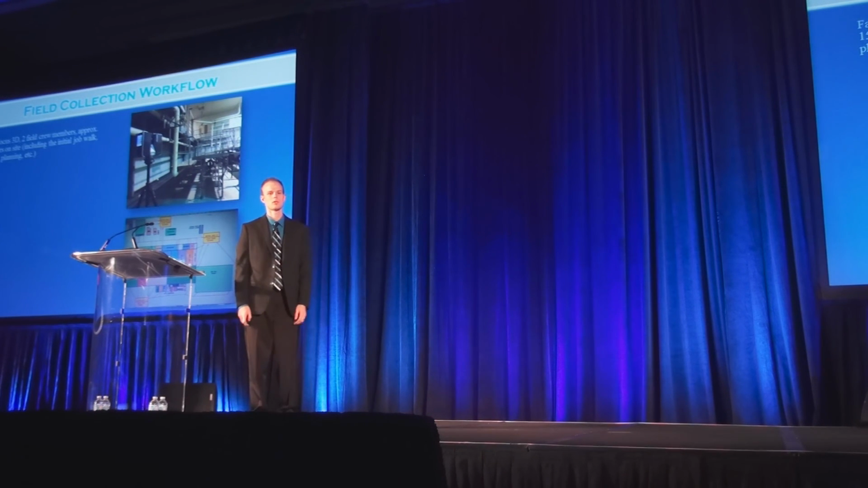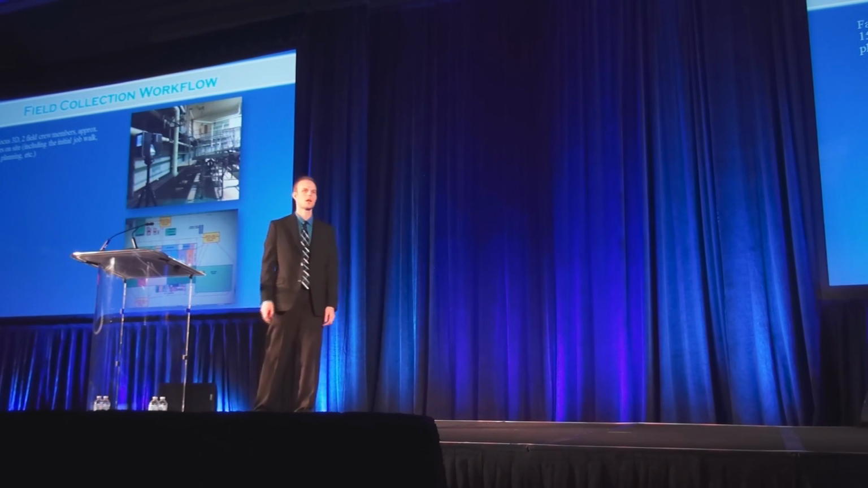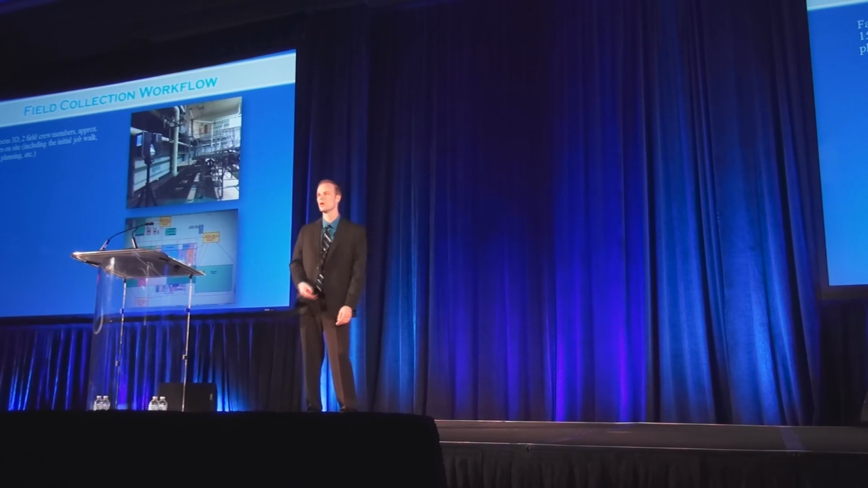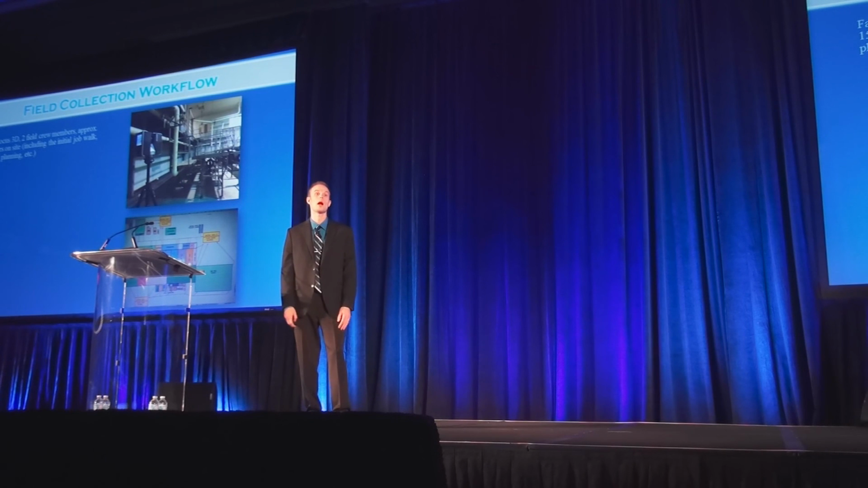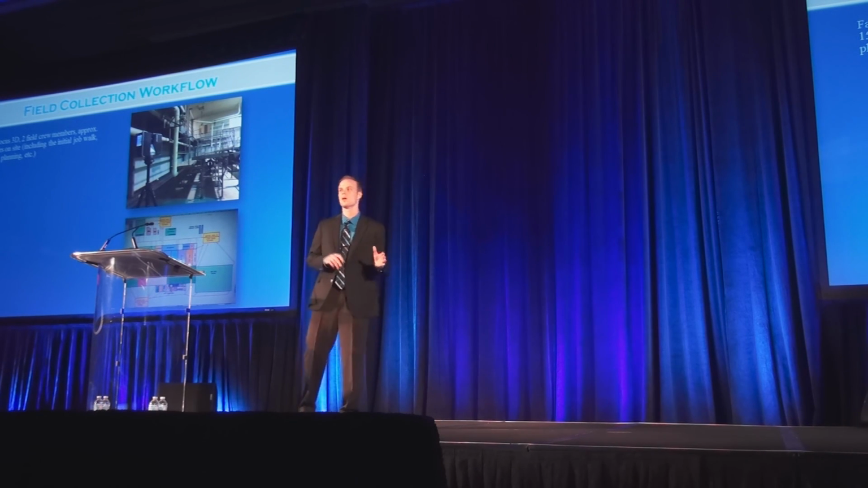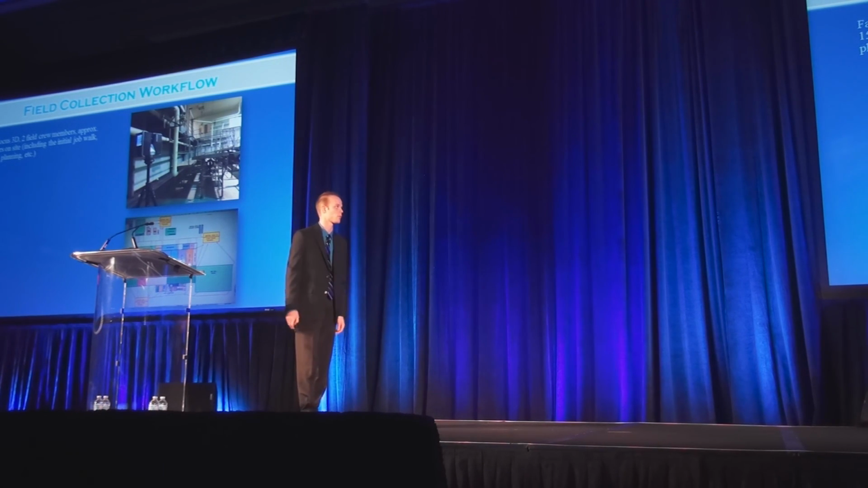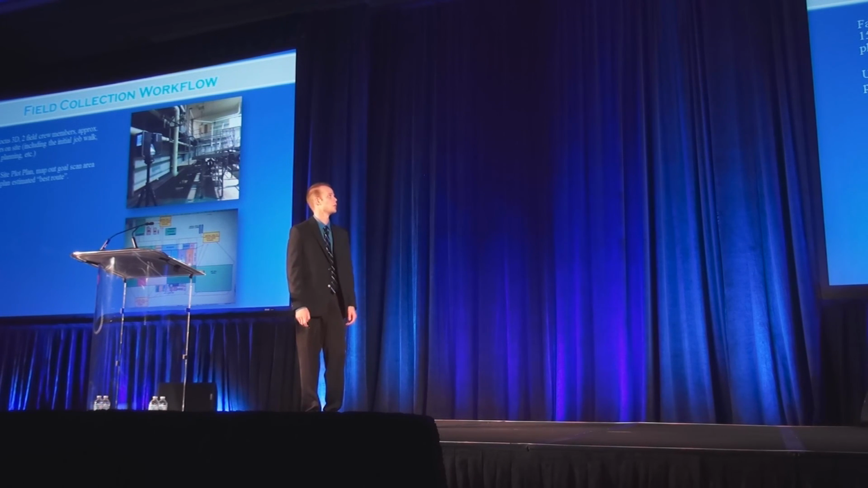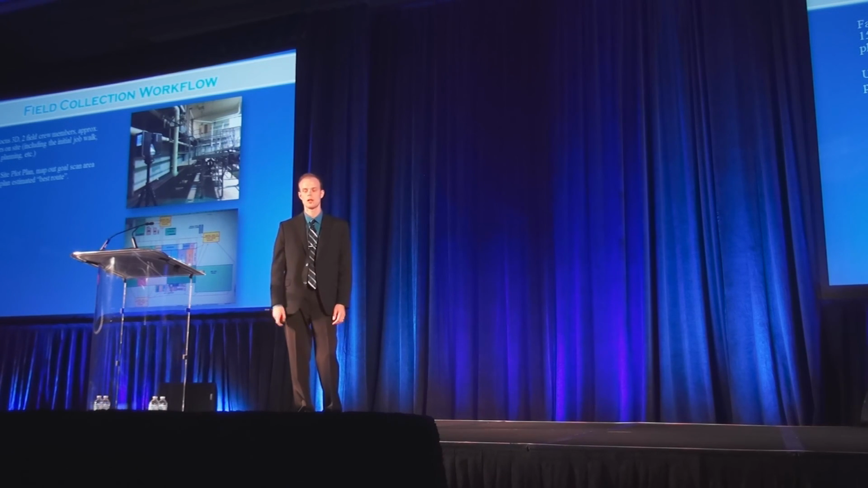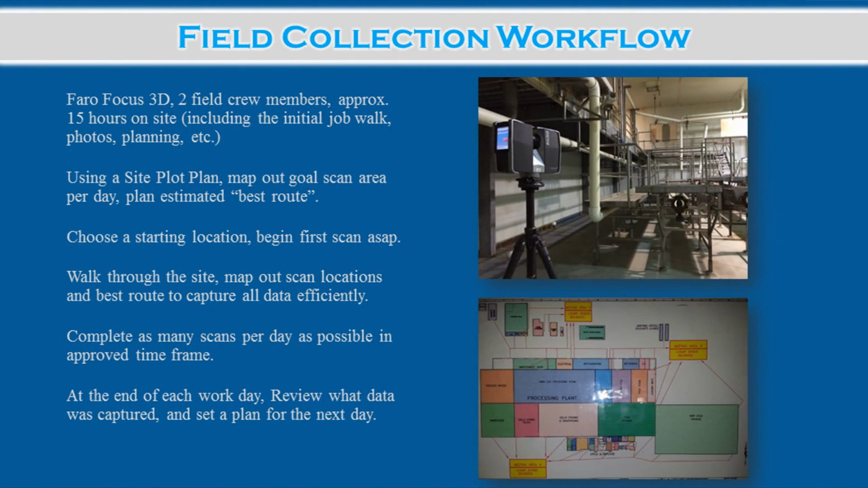Our field collection workflow, there were 2 of us there. We spent a total of about 15 hours on site, which included the initial walkthrough, which was probably 2 hours just finding new rooms and really trying to find what the client really needed to pick up, if there was any rooms we could pass to make sure we got things done on time for them. Using the site plan we actually found at the site, we'd never seen it before, so we just took a picture of it and started planning kind of what the best route we were going to take, you know, for time's sake.